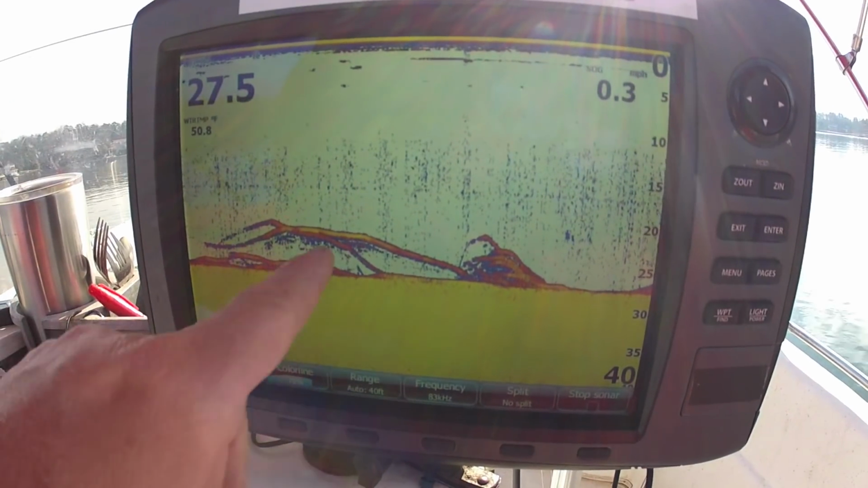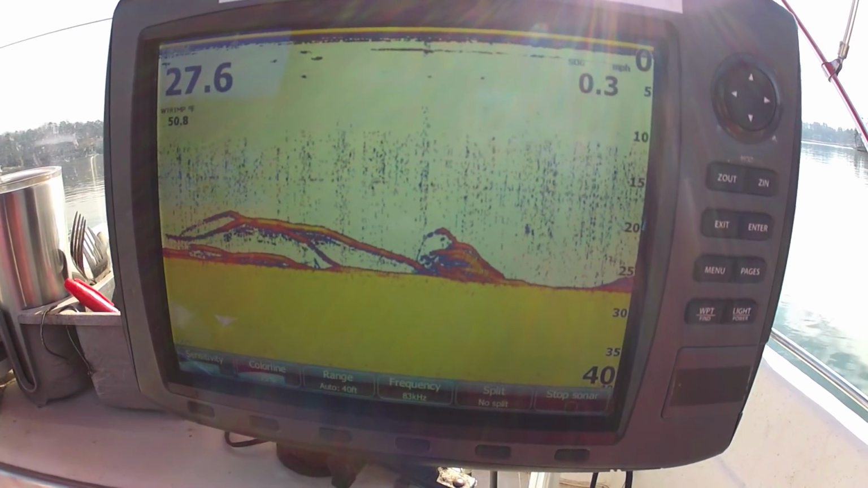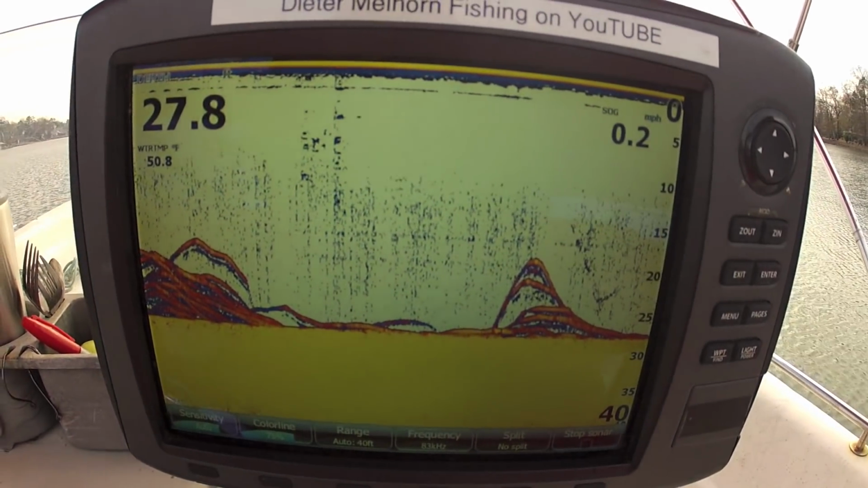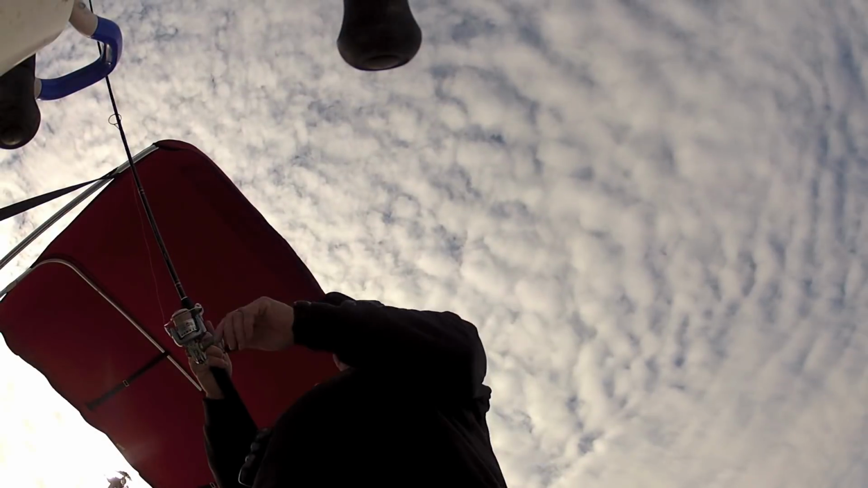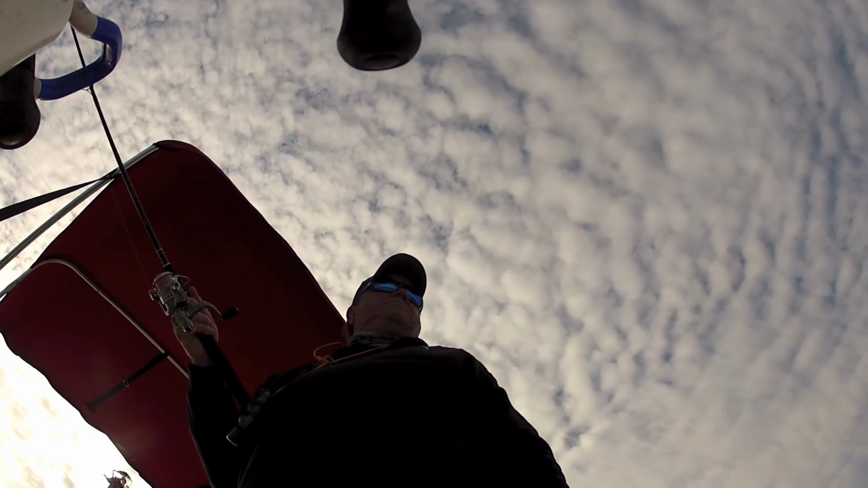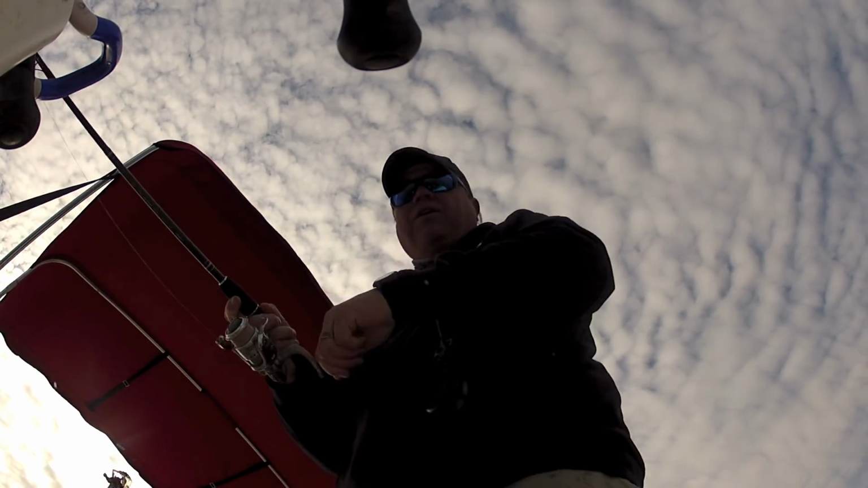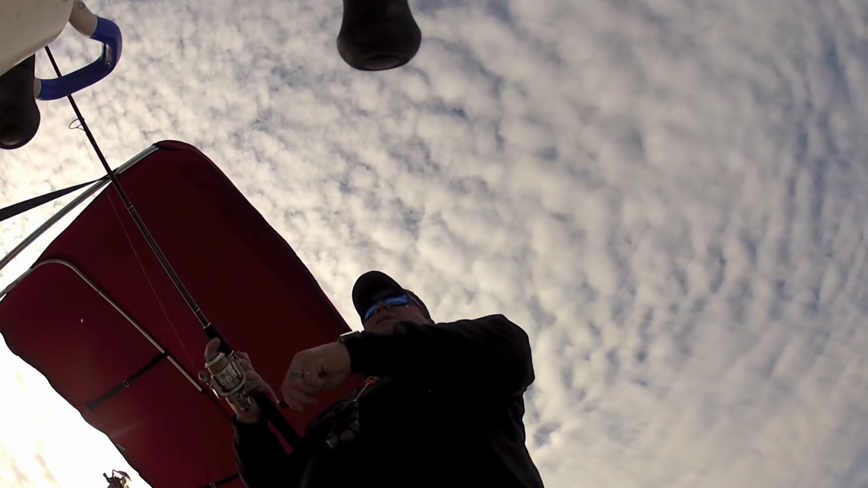Seeing a lot of this on the screen, guys. Not sure what that is. I'm gonna drop down a perch rod and see if it's perch. Yeah, that's looking like perch there. We're gonna find that real quickly here. Boom. Yep. That didn't take long. Loaded with them.